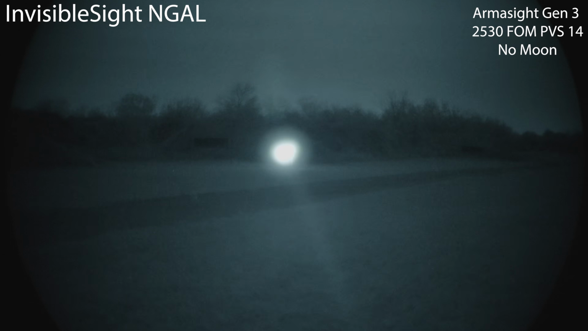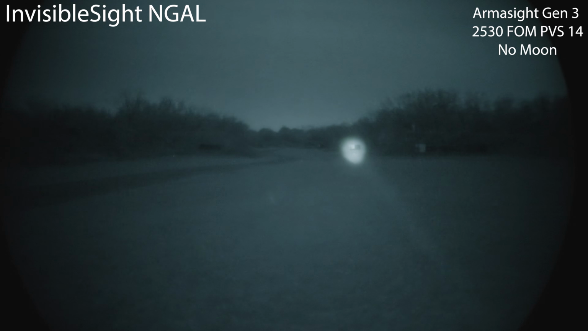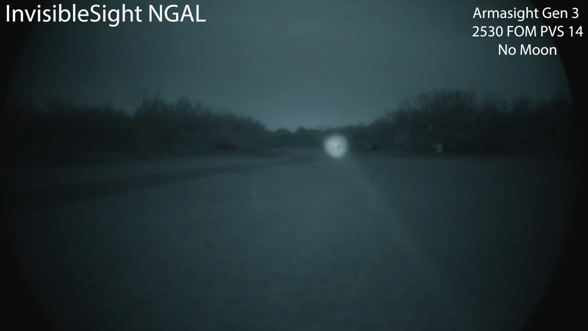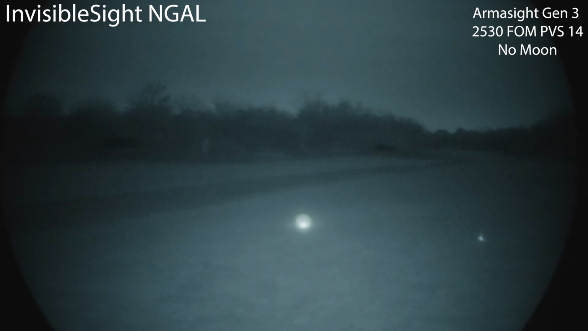Let's focus this beam. It's too much for 50, too much for 100. Starting to become more usable, fully focused at the 300 yard range, and as to be expected, no problem at the 500 yard range. Now, while this is narrow, I'm going to go ahead and put the included diffuser over the illuminator.